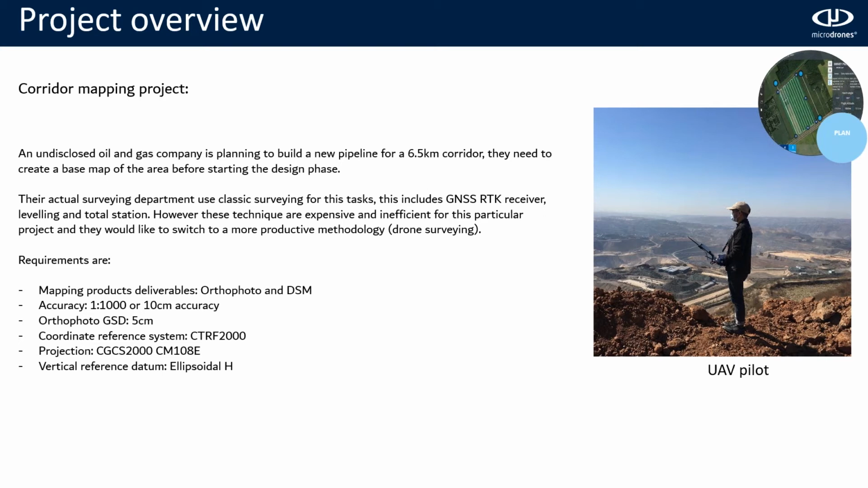Right now, this company was using classic surveying for this task. This means GNSS, RTK receivers, leveling, and total station. However, to do this for this case is an expensive and inefficient technique. That's why they were looking to switch to a more productive drone surveying.